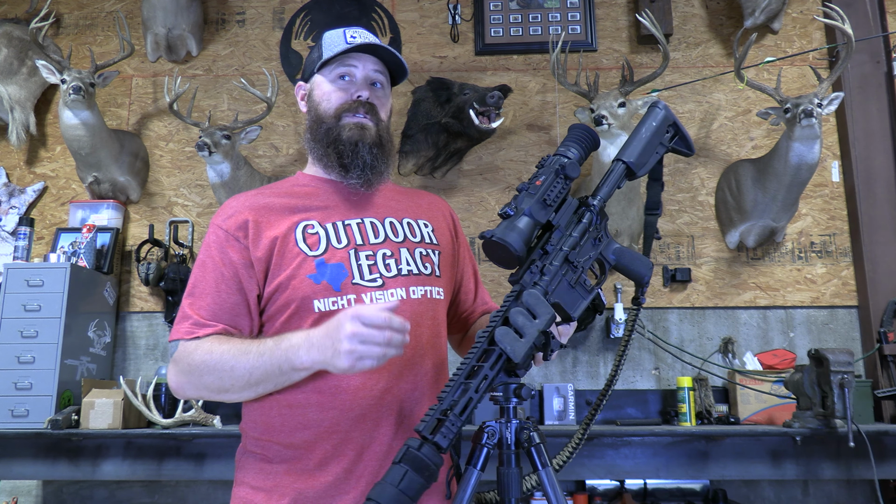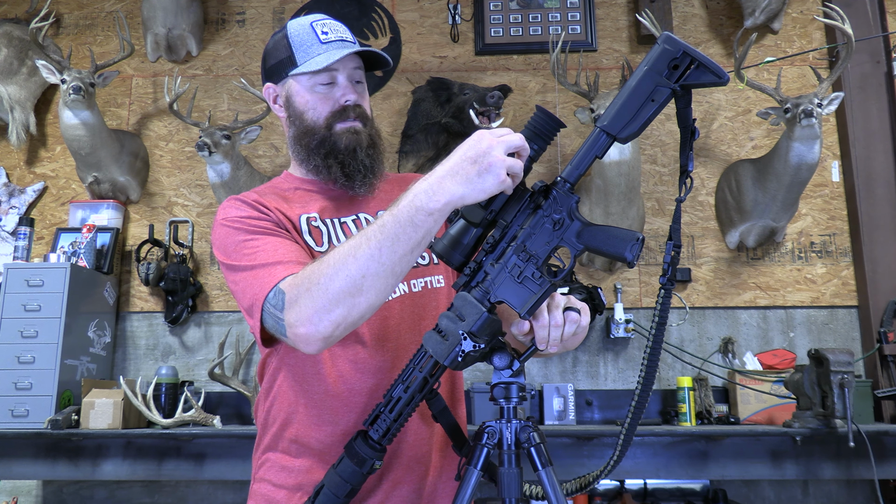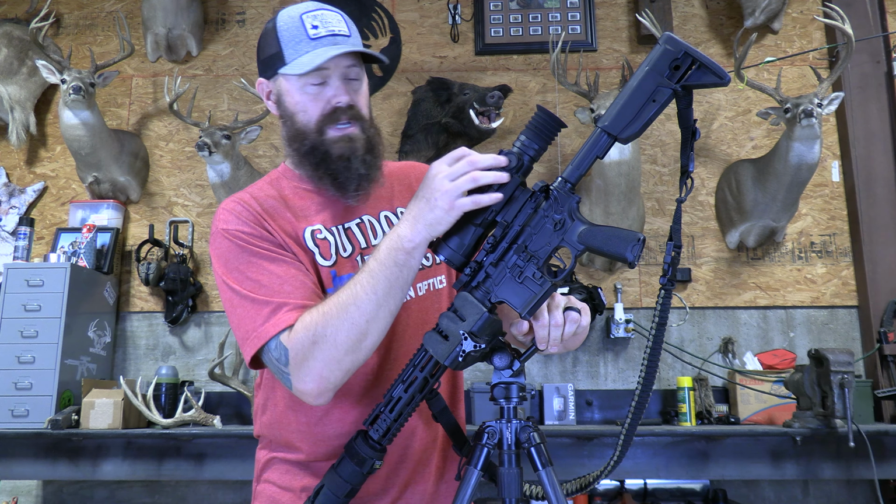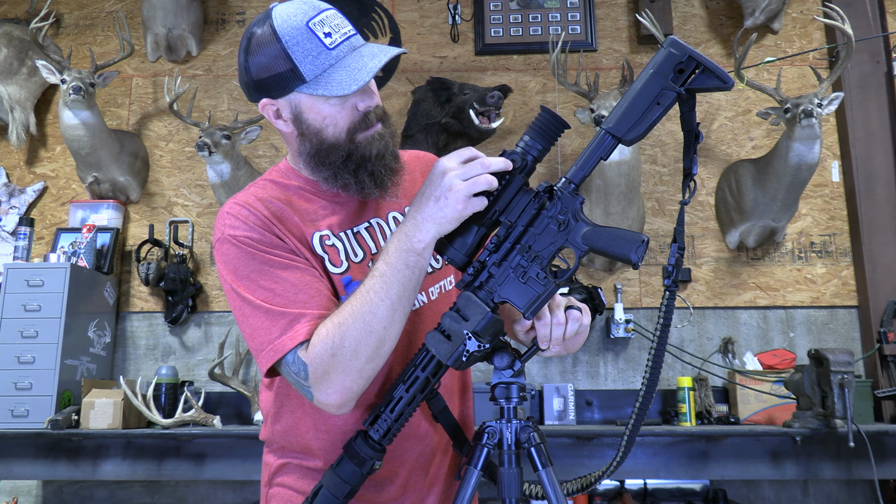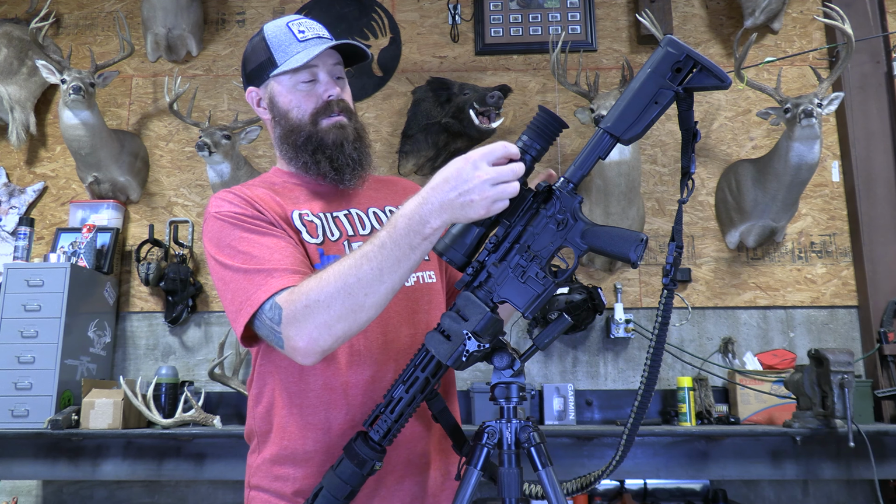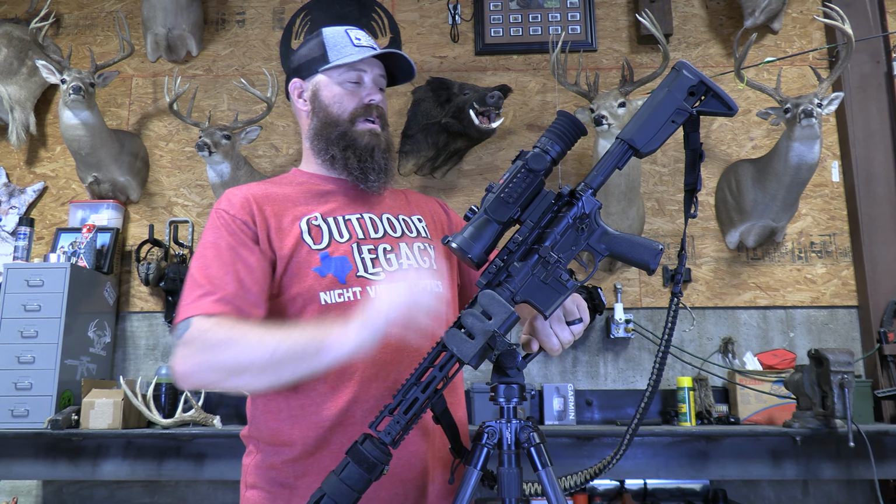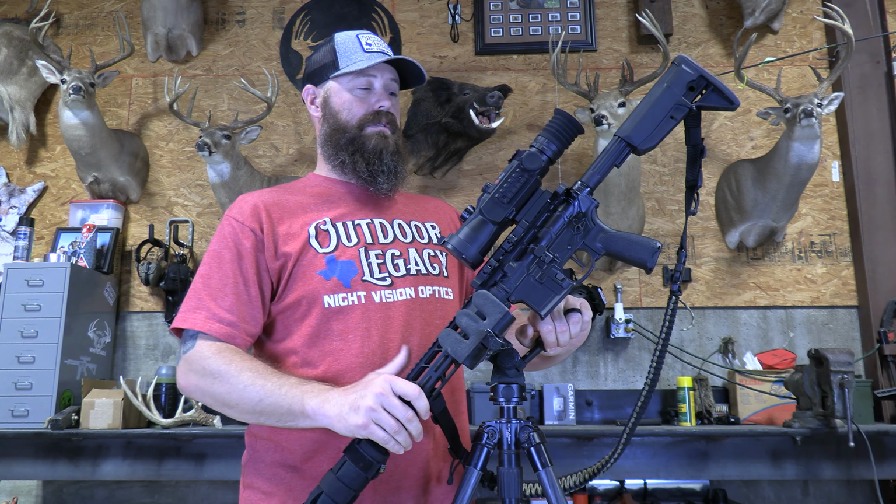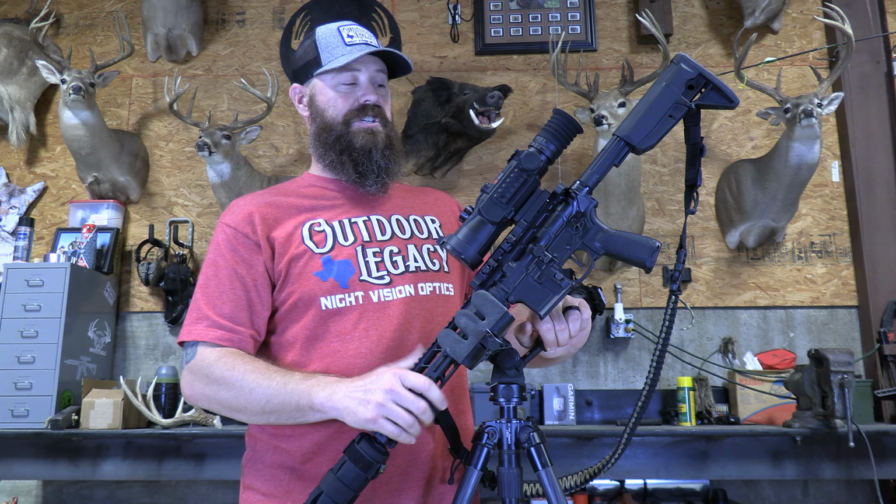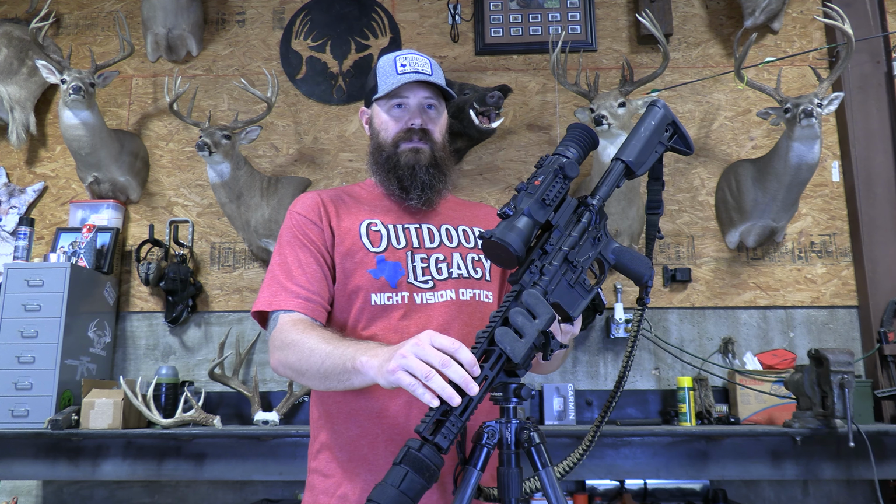You can definitely use a backup battery pack. It plugs in here. You have a rubber cover. This is your USB-C port and comes with a supplied cable. Also has a little bitty light on there, so it will let you know when you are plugged up and charging the scope. You can know when it's fully charged and that it is plugged up and working. That light will be red while charging, will turn green when fully charged. What else can we do here?